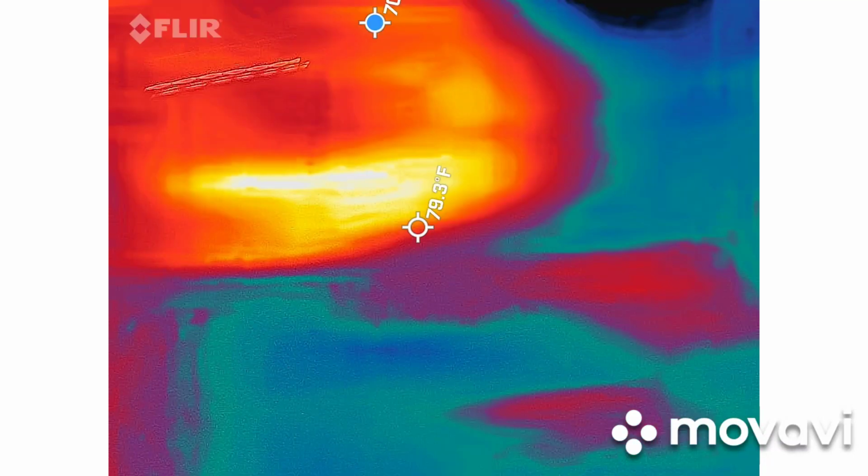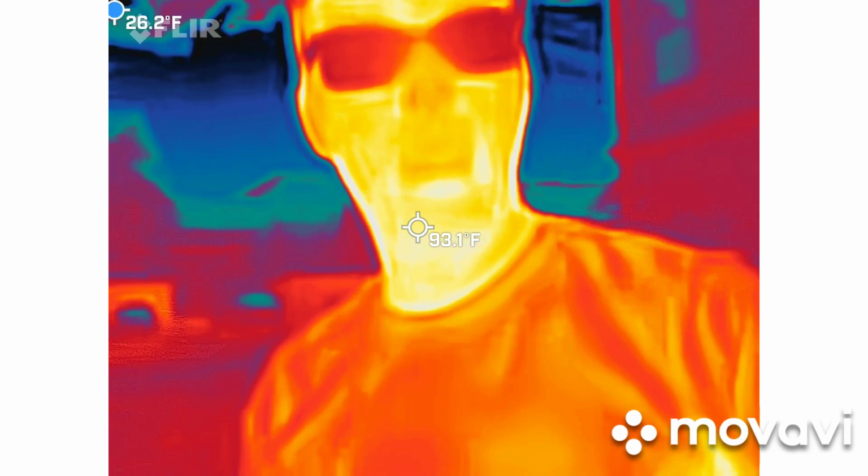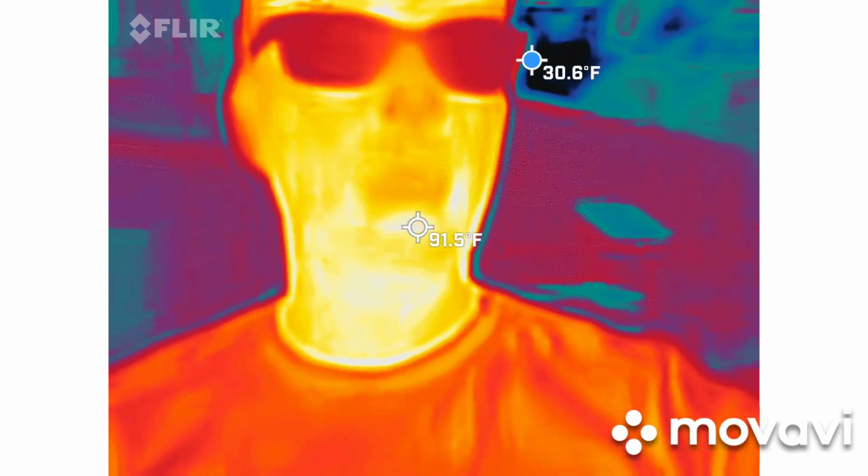All right, so thermal imaging. You guys should be able to see me in that camera. Yes. Oh, yeah. I'm orange, red, and yellow, right? That means I'm the hottest thing in there.